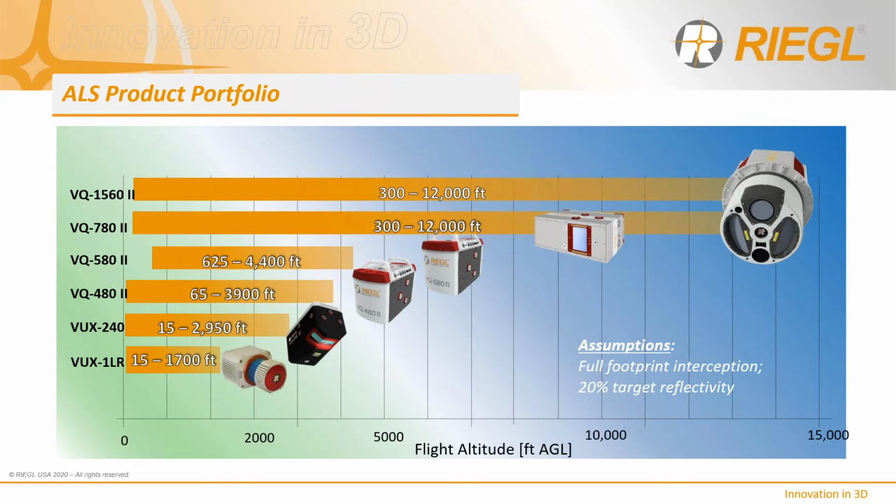This chart plots the maximum altitude performance of the various airborne laser sensors in RIEGL's ALS product portfolio, where maximum flying altitude assumes full footprint interception of the laser beam and reflection of the emitted laser pulse by a 20% reflective target.